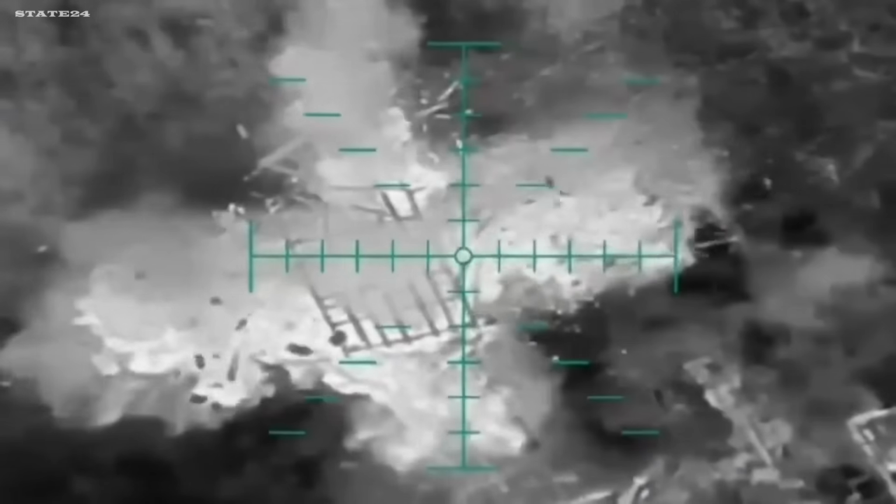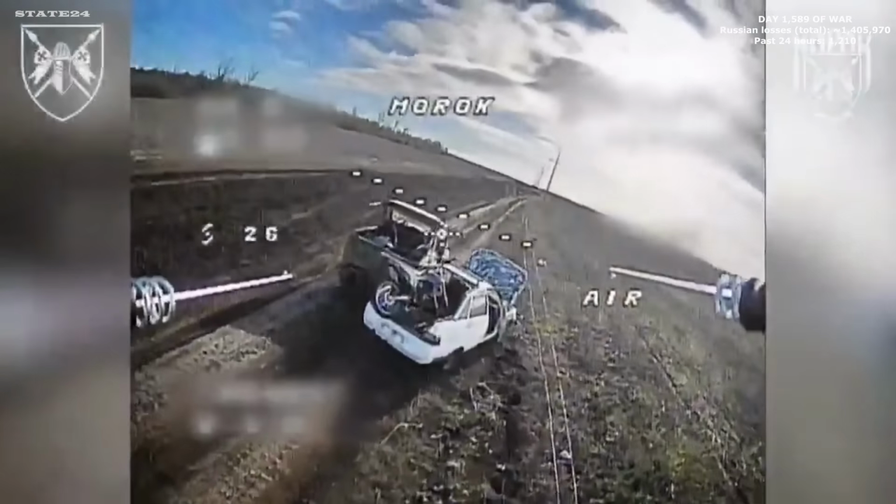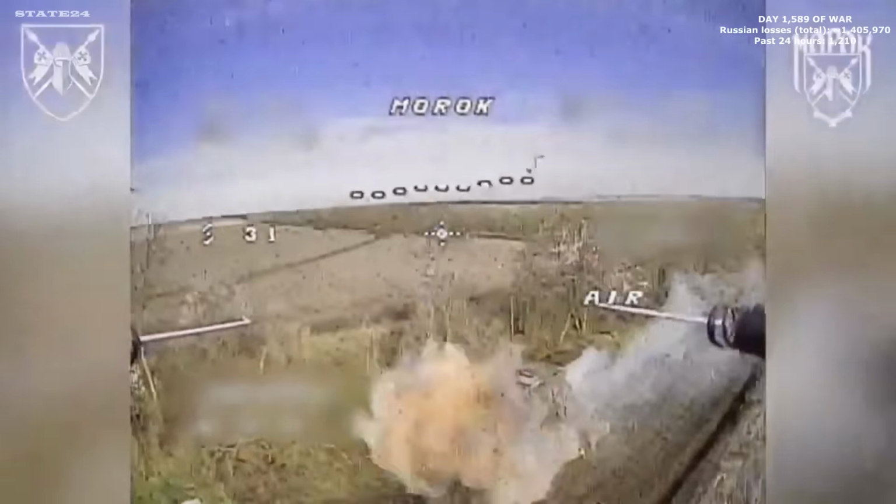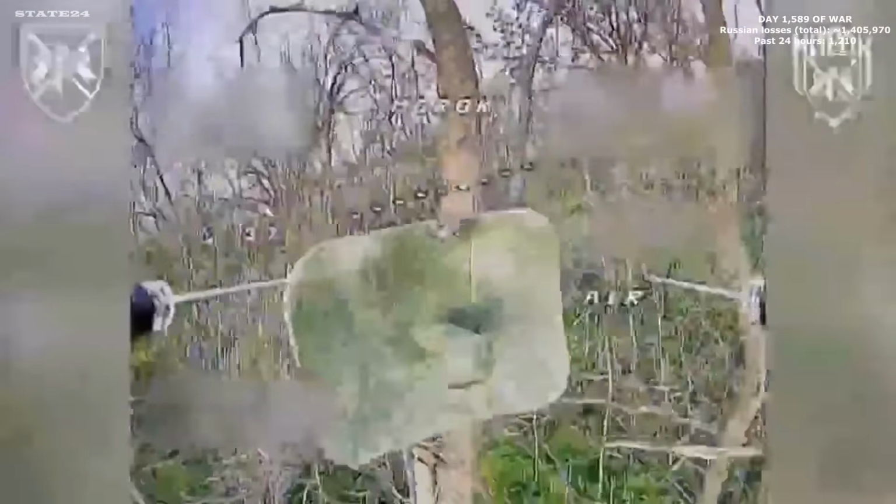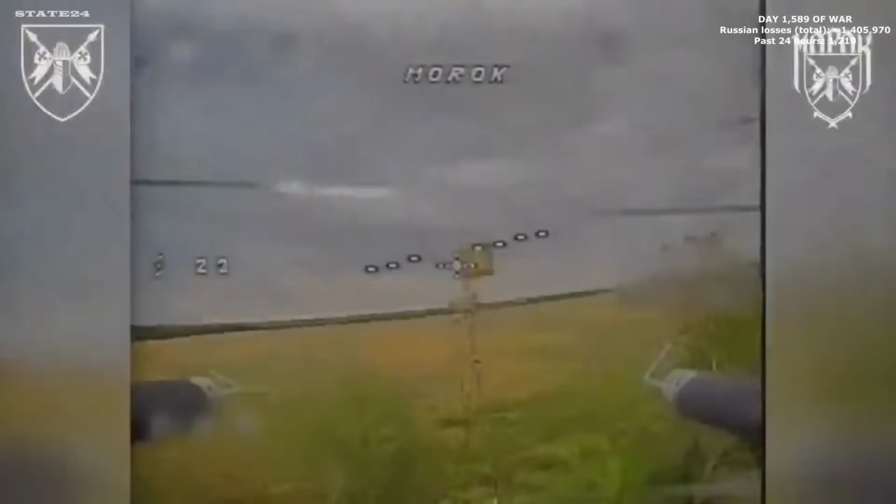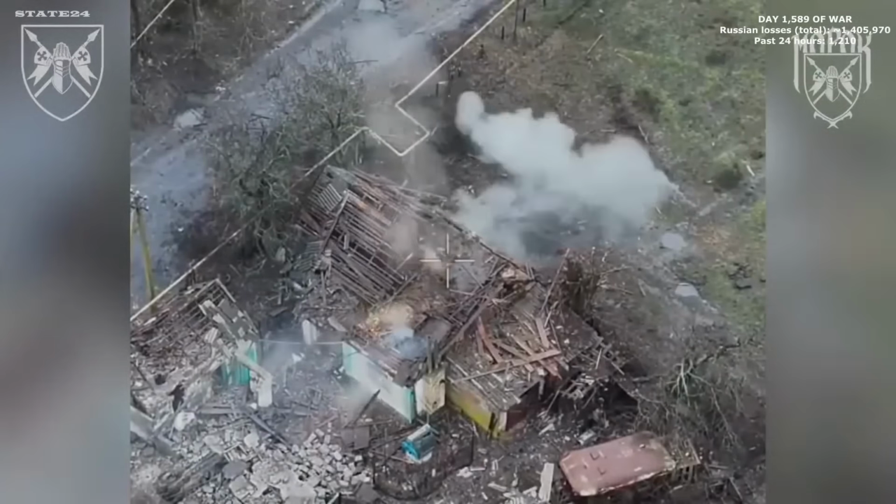Ukraine's Mortar drone company sweeping through the Ivanivka direction. Russian military vehicles, armored units, communications antennas, personnel, all targeted in the same operation. Every antenna knocked down is coordination lost. Every vehicle destroyed is one less asset reaching the front. A systematic clearing of everything Russia had set up in this sector, hit one piece at a time.